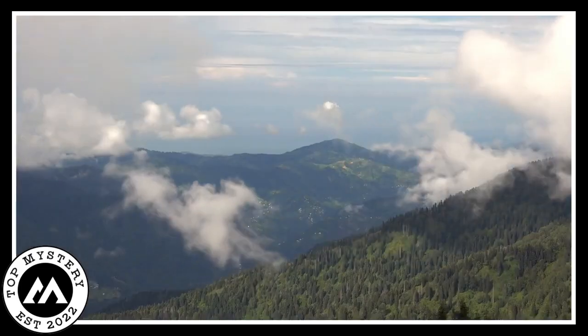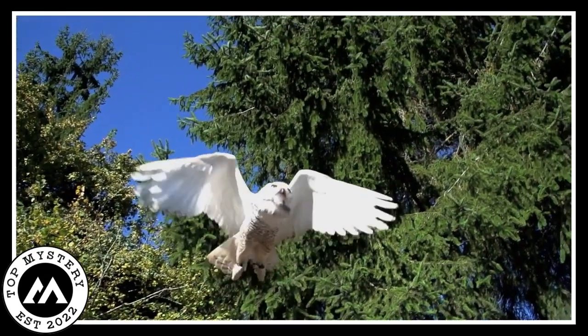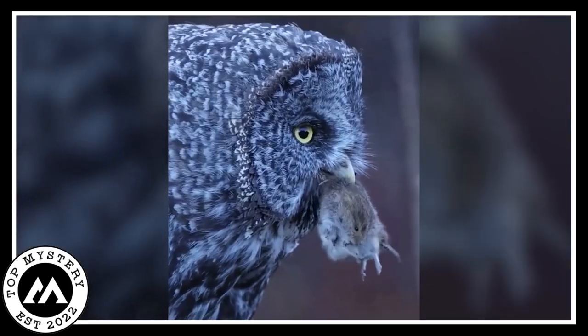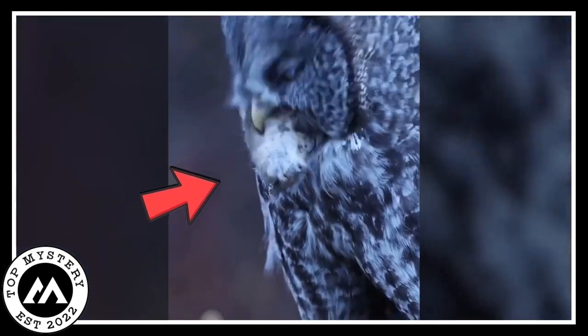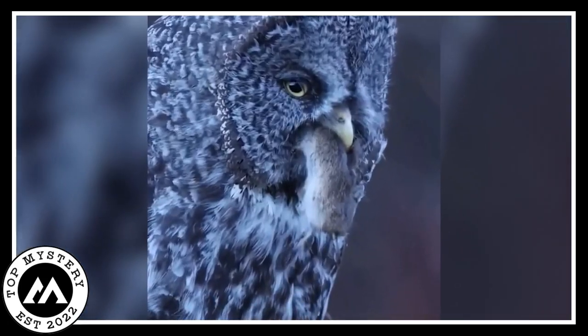In a quiet forest, a magical moment unfolded as a curious camera captured an extraordinary sight. The video reveals a wise gray owl, its feathers shimmering in the dappled sunlight, indulging in a meal. The owl, a skilled hunter, holds a small beast in its sharp beak, showcasing nature's raw and fascinating cycle.